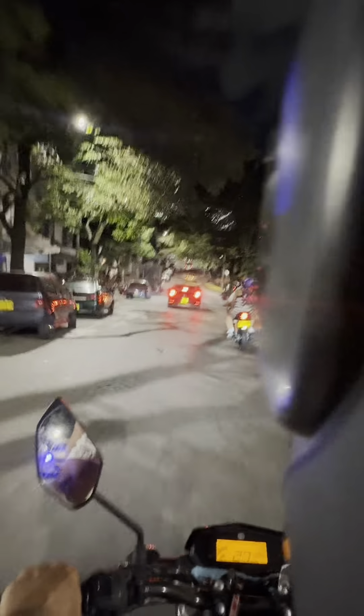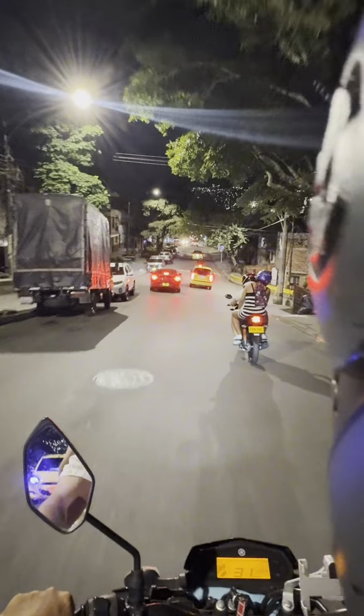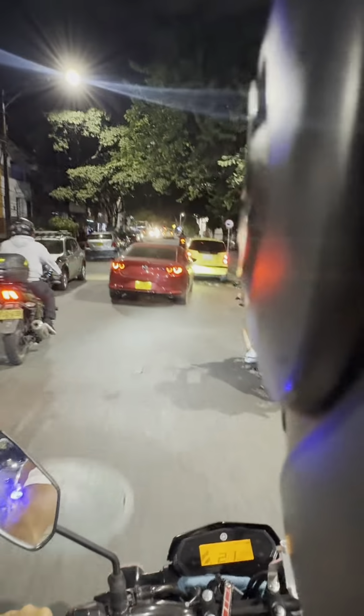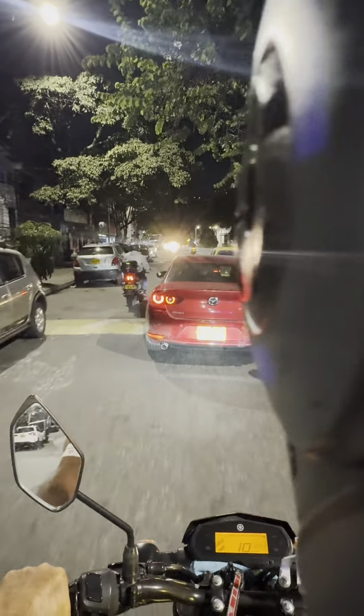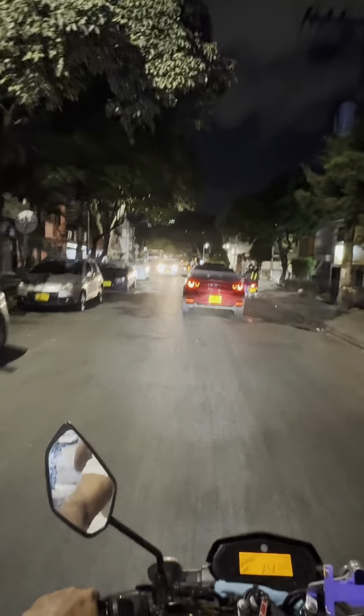So I want to take you with me tonight because there's something about riding through a city at night that strips everything back to what is real. No traffic, no noise, no performance. It's just a road and your thoughts and a city that never fully sleeps. This is Medellín at night, and this is my life.